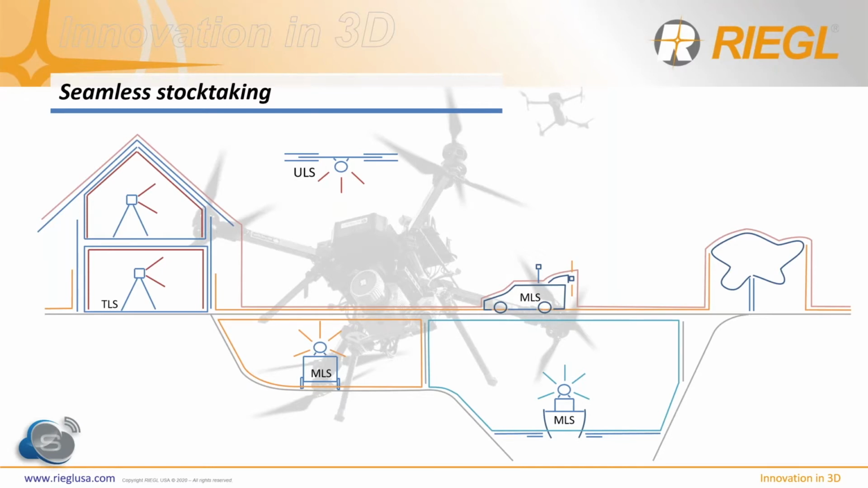We think it is important to use different LiDAR systems from the right perspective and guarantee that there will be no gap in our point cloud data. Most of our customers have realized that is the real value of our highly accurate point clouds.